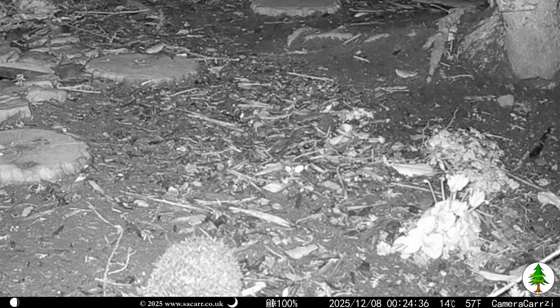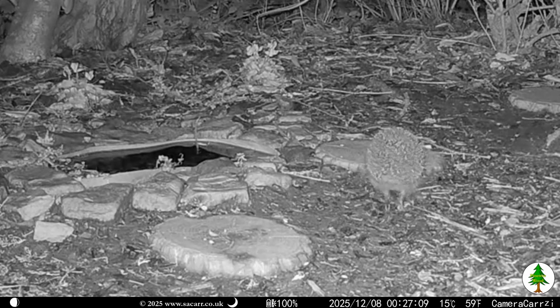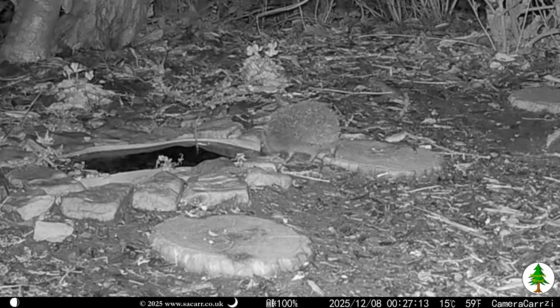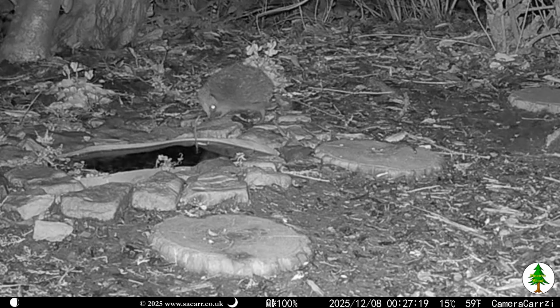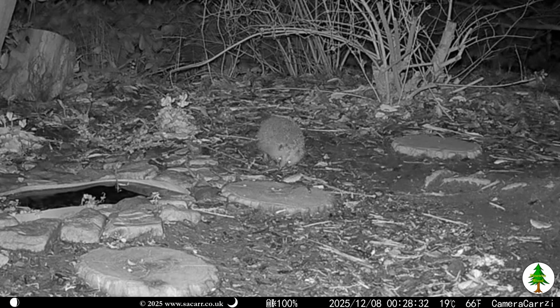I was still really surprised to see Cherry out and about and not already hibernating. Since Cherry has been in the wood virtually every night for some time, the time for hibernation can't be far away now.